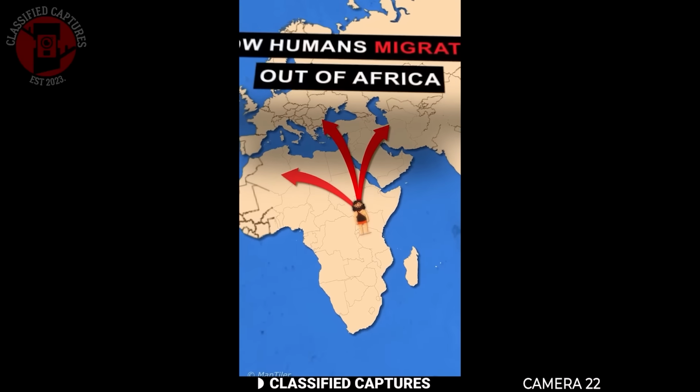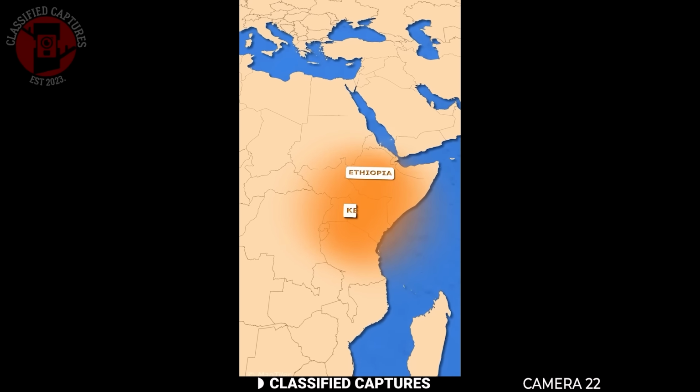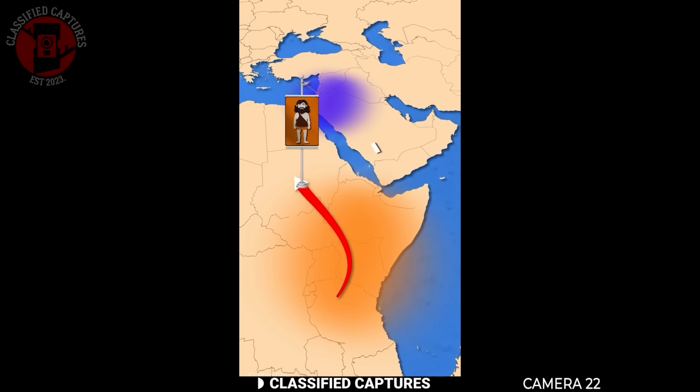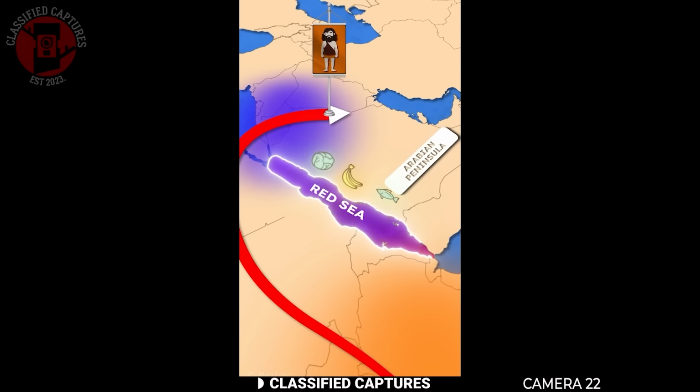We've all heard the long-standing theory that modern humans originated in Africa, which is known as the out-of-Africa model. For decades, it's been the dominant explanation of where we come from, backed by genetic evidence and fossil discoveries. But now, a new wave of research is shaking that foundation.